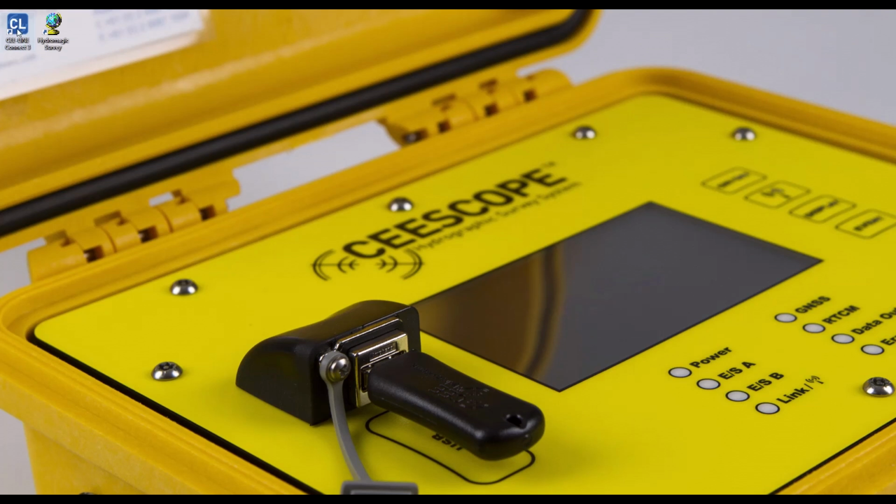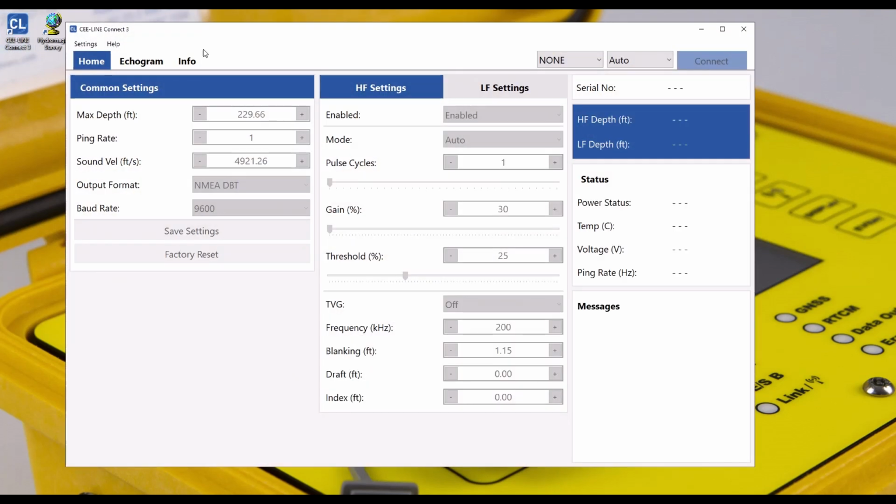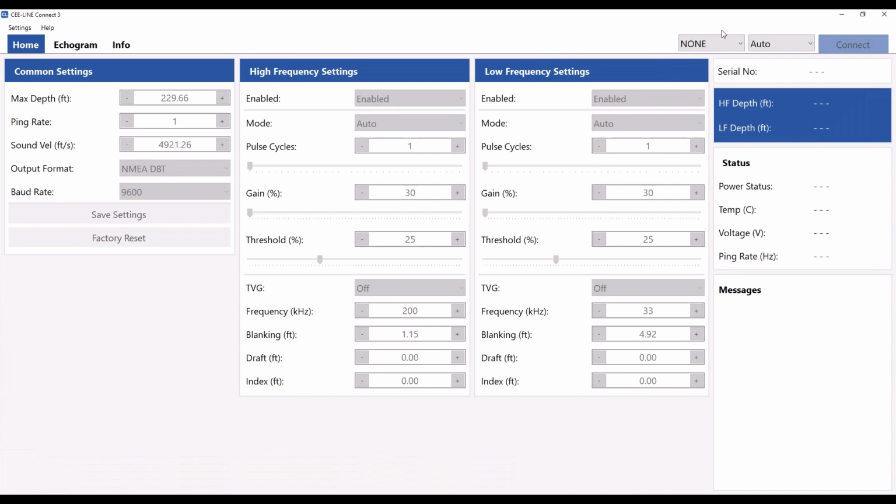If we open CEE-LINE Connect, we see that we have a connect area at the top here. The CEE-LINE is plugged into the USB port, and you can see it shows 2 COM ports with the serial number of the CEE-LINE.